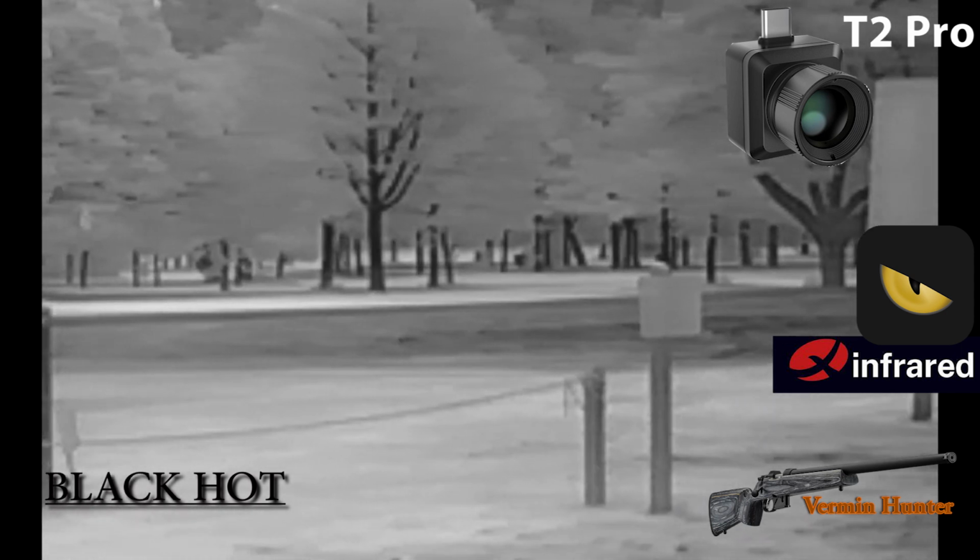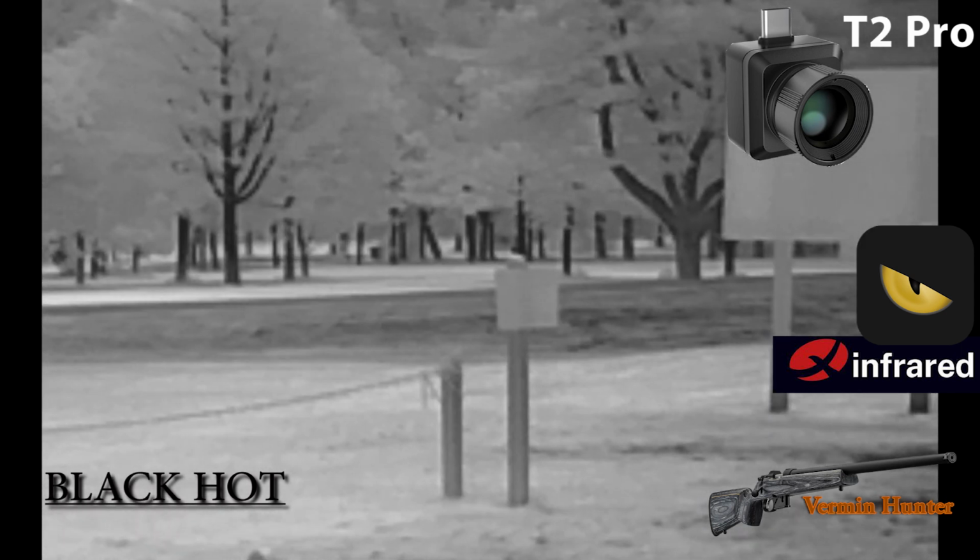White hot or black hot, scoping along all the routes and all the roads along the golf club. The foxes generally come in pretty quick, but when they do you've got a chance to see them. What I've noticed is just using the night vision add-on, they come in so quick I generally don't get a chance to see them. They come on me too quick.